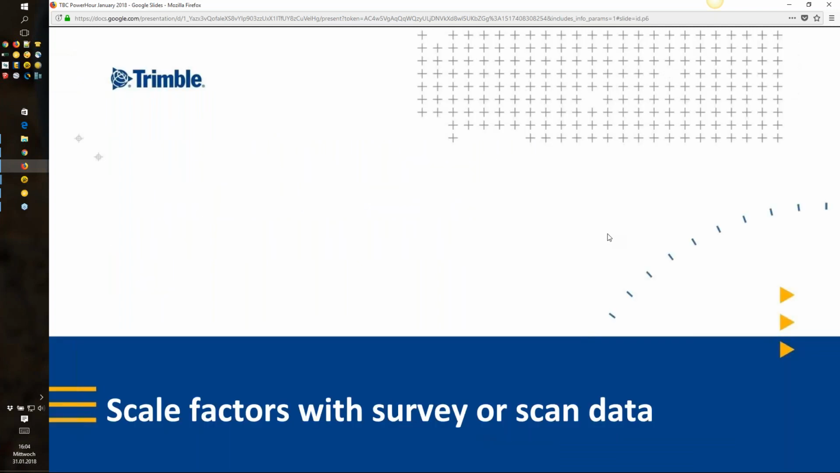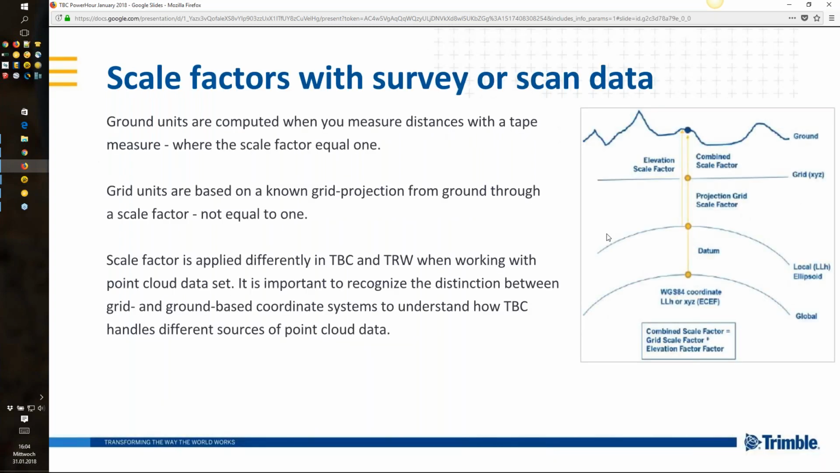Starting with scale factors with survey and scan data. Here is some basic information. When we talk about scale factors, we should keep in mind that we need to distinguish between ground and grid coordinates. So what are ground coordinates? Ground units are computed when you measure distances, for example, with a tape.